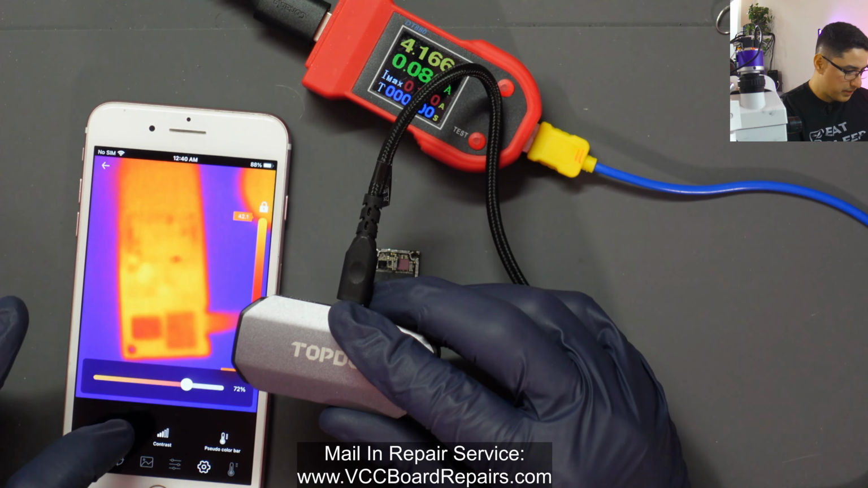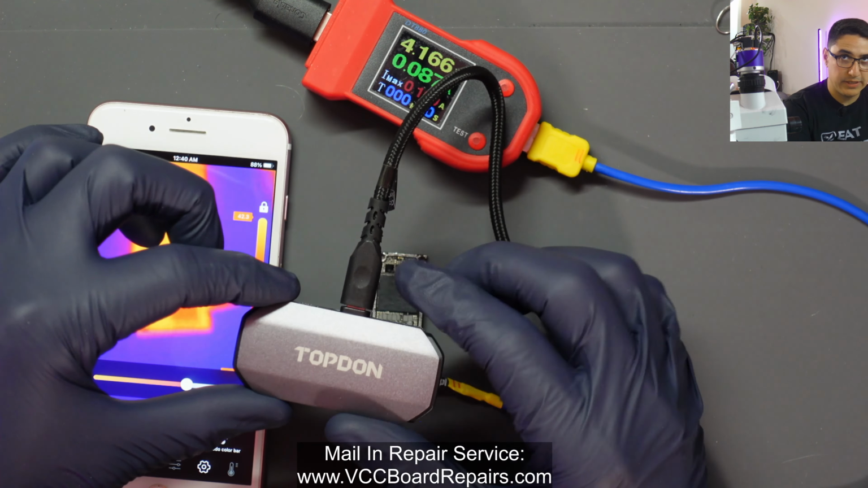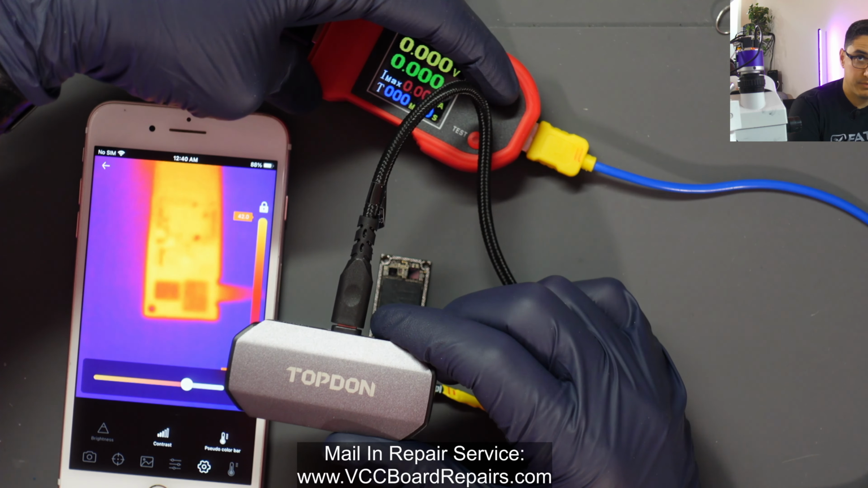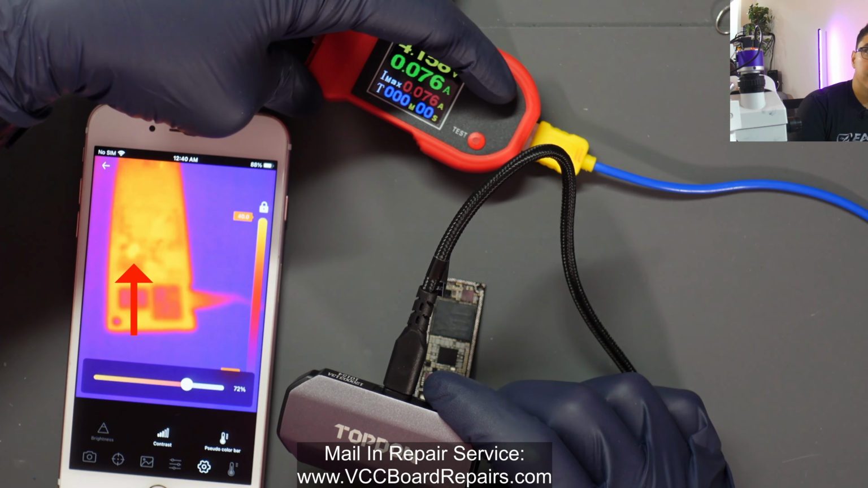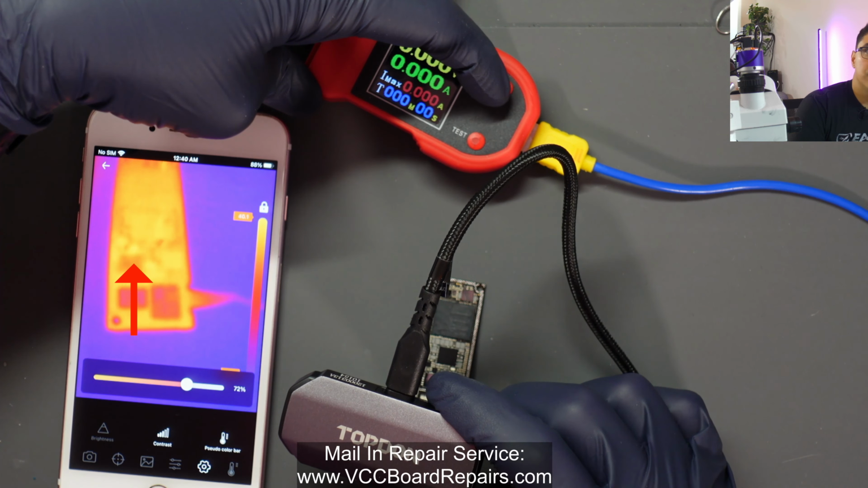All right, if I bring it up closer, and then what I can do is push power off. So we essentially stop the short, turn it on. So just do on and off.